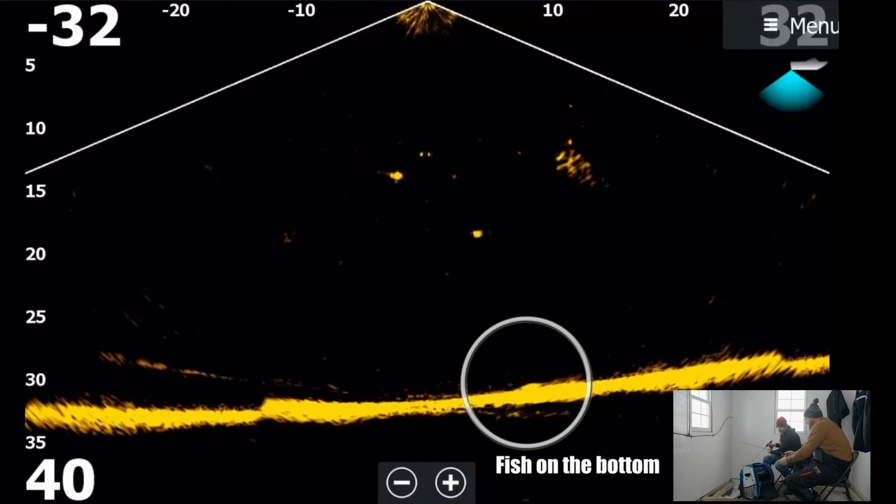Okay, guys, on the bottom, I want to point this out. This is an amazing thing right here. We have a keeper-sized fish. It's a hump moving directly on the bottom. Josh is right on top of the fish right now. So Josh is slightly off the bottom. The fish has kind of moved out of the cone angle here.